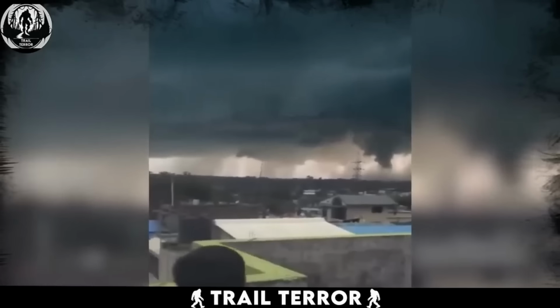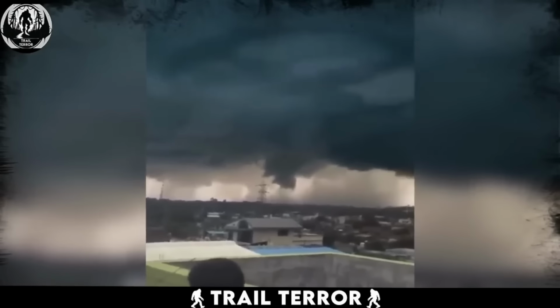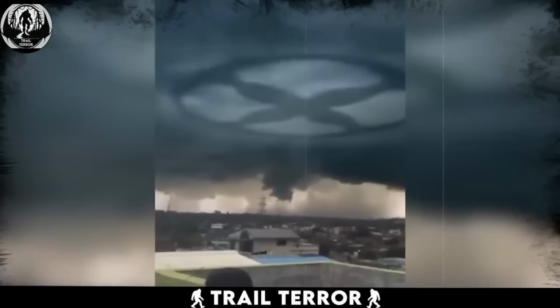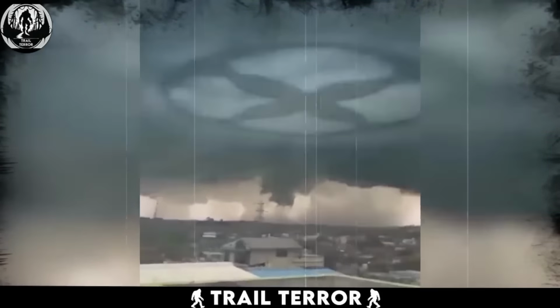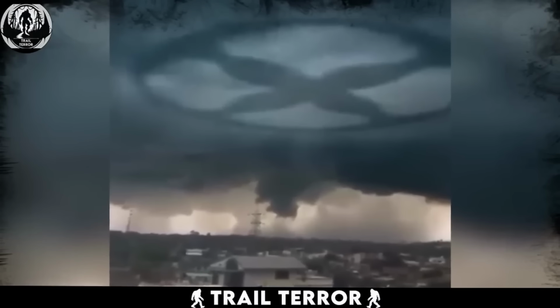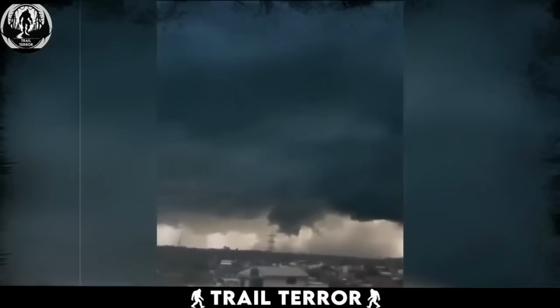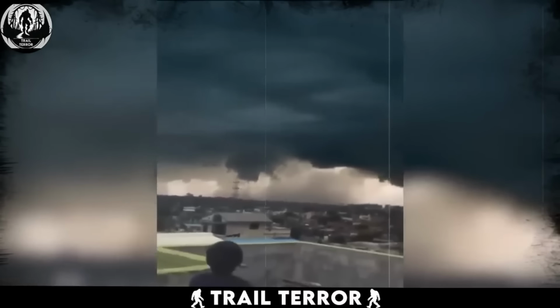As the video was uploaded by the man, it gained different reactions, along with millions of views. To some, it was an alien spaceship hidden in the dark clouds, while to others, it looked like an apocalyptic sign. I am not sure what theory to lean towards. What do you think?